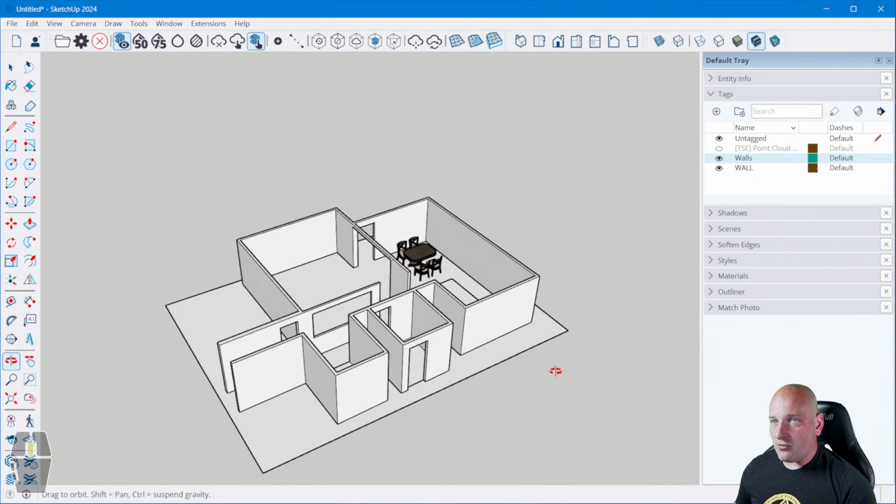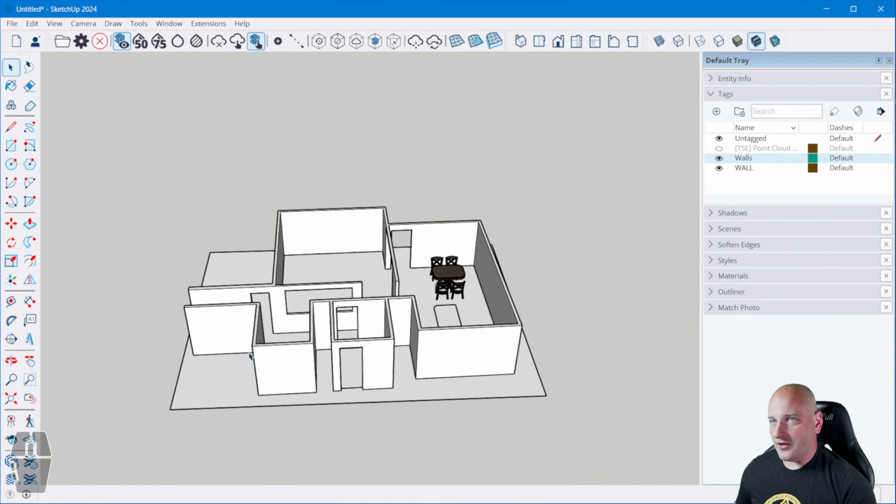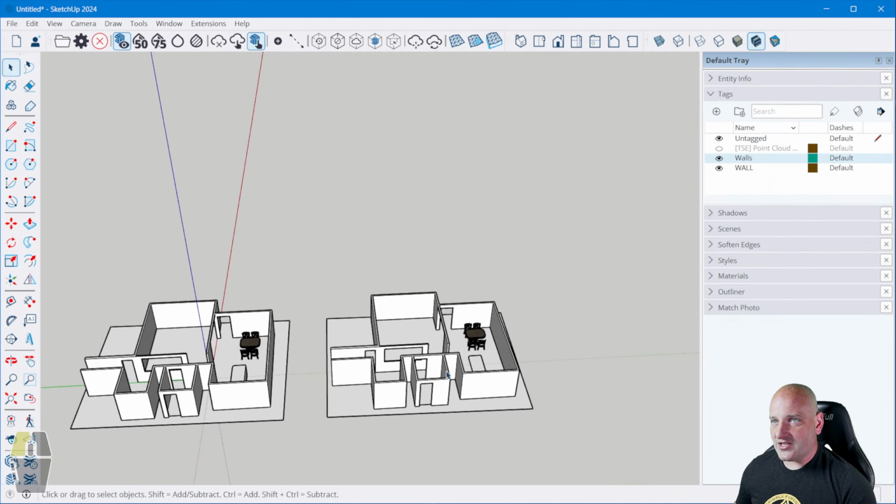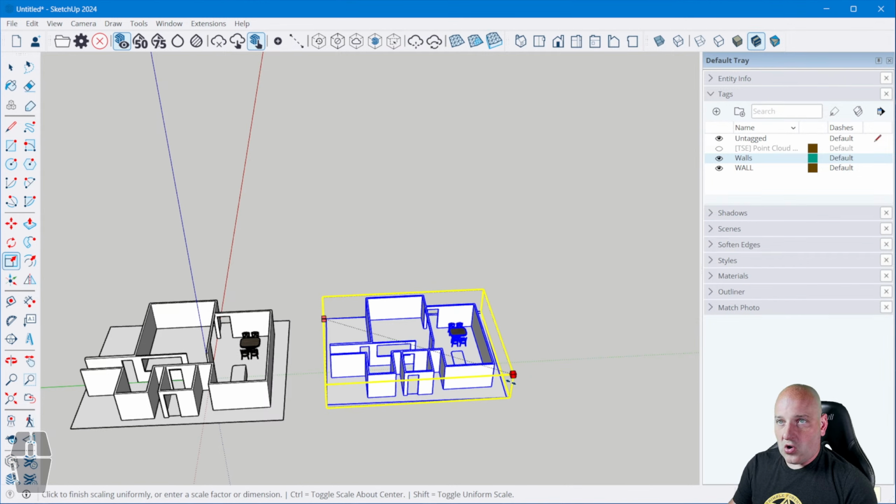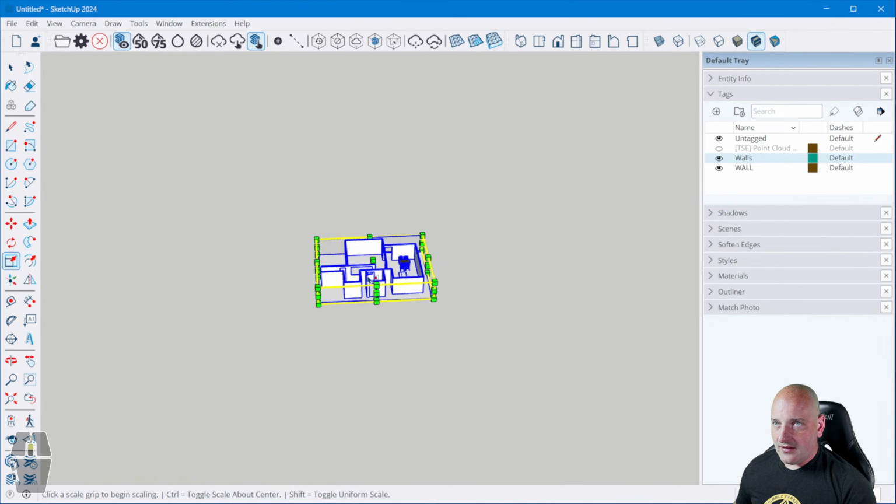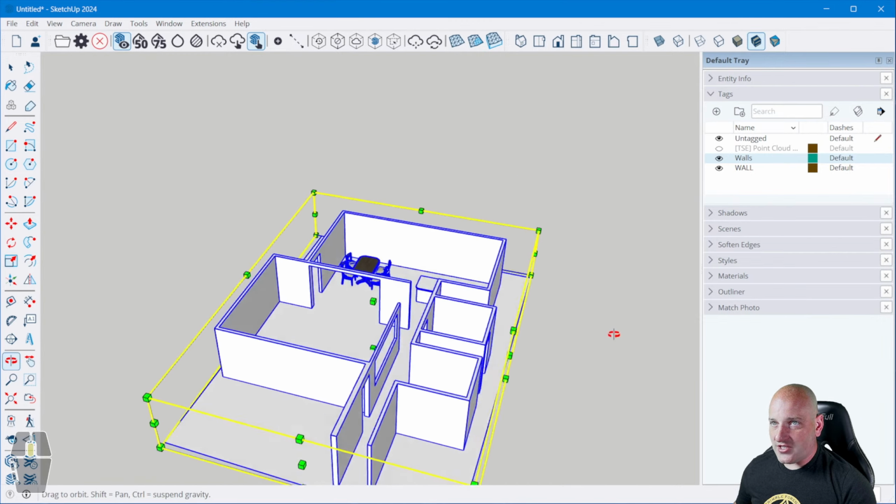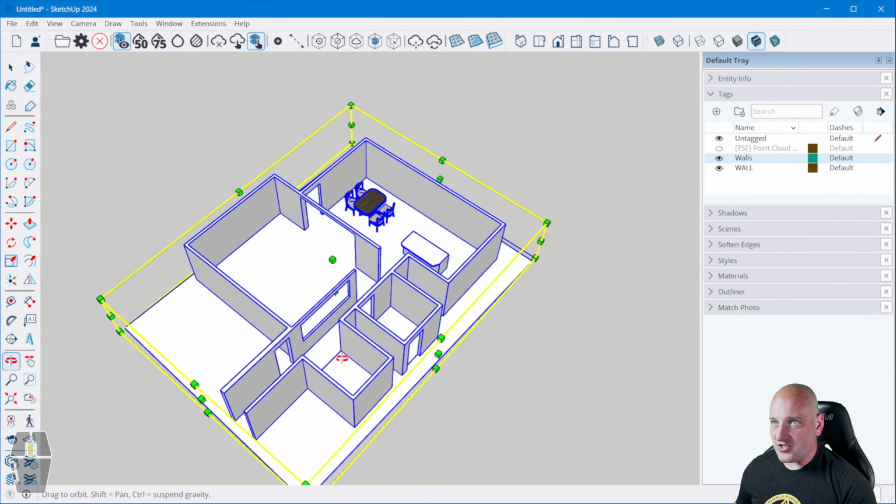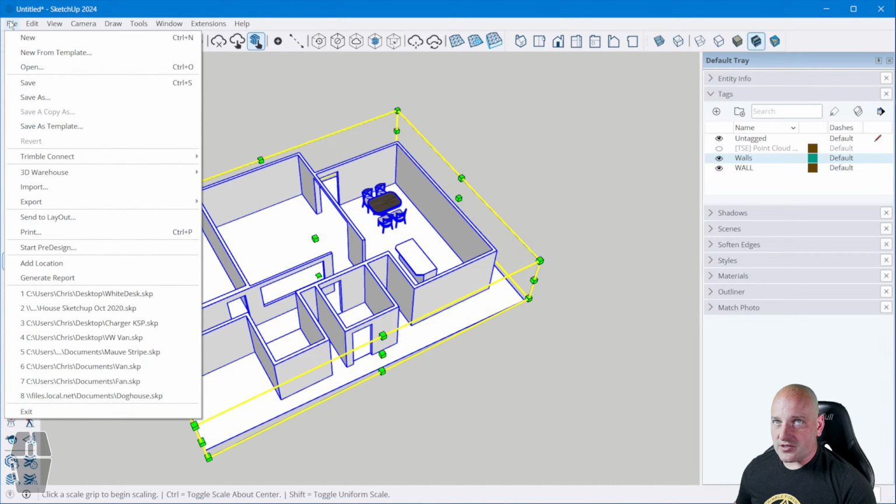So 2 inches is equal to 100 inches in real life. Now, if you want to do 1 inch, you know what, we'll just do that. So I'll undo my scale. I'll scale this 0.01. This will be 1%. Now with this, 1 inch is equal to 100 inches in scale, which I think is pretty cool. So now I want to export a 3D model.